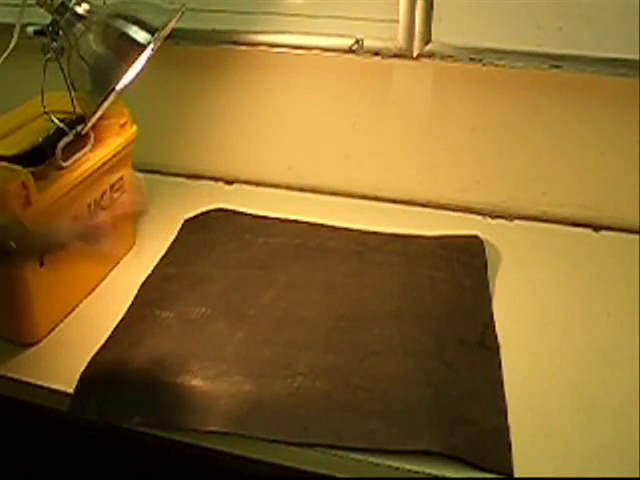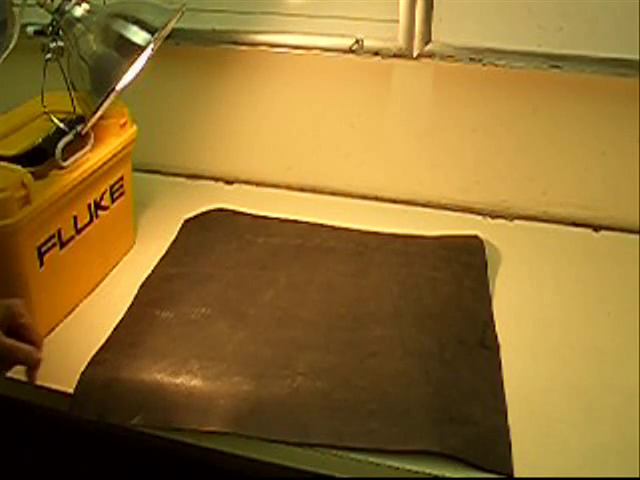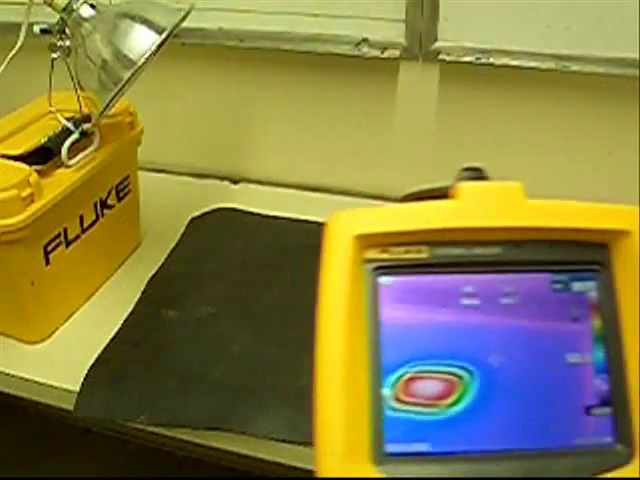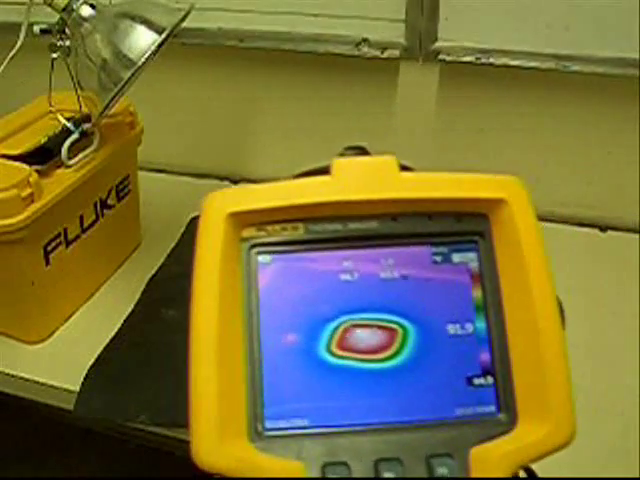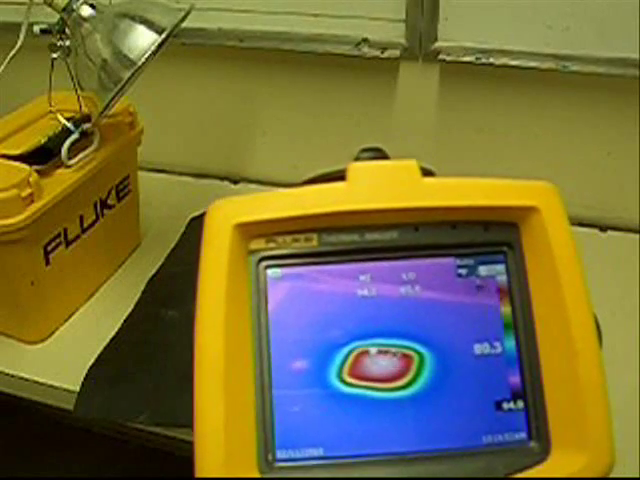Okay, the sun's been warming up our sample for a while now. We're going to go ahead and turn this off, let it cool down, and we'll be back with the camera. I just love the way this camera works. As I scan a roof sample looking for differences in temperature, I very clearly see the outline of the wet insulation board in the center and the dry insulation on the outside. This is exactly what we're looking for when we come and do your roof scan.